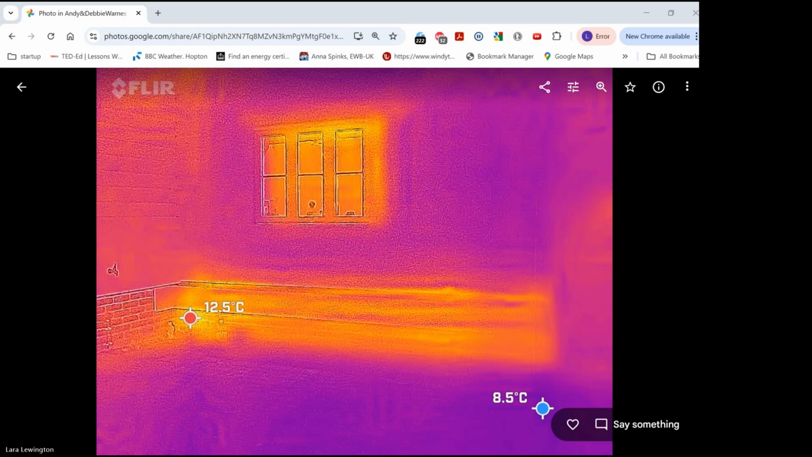Because where the screed isn't, at the bottom of the wall and immediately around the window, you can see that it's warmer. So it is losing more heat, definitely. As I say, emissivity and different material properties is always something to bear in mind. But I would say in this case, the screed area of the wall is thicker than the bare brick, and therefore the bare brick is less insulated, and we can see the effects of that. It's warmer. Yes, right, okay.